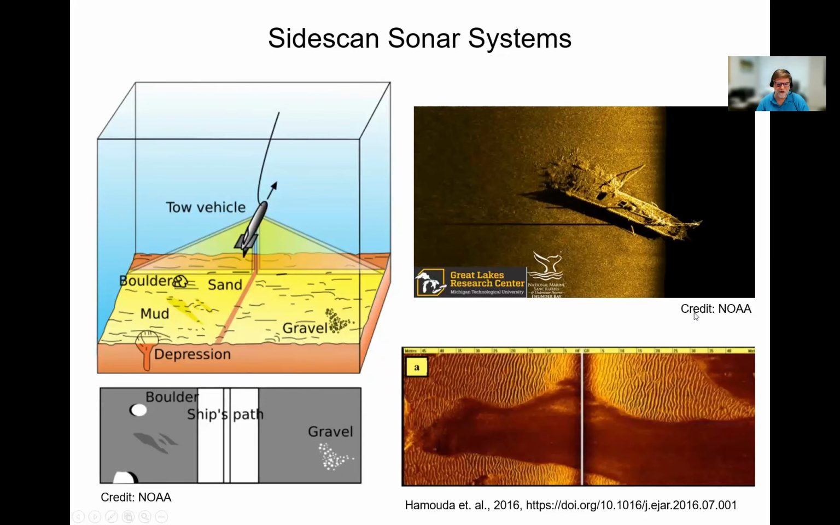So Sidescan sonar, if you look on the left-hand side of the panel, basically sends out acoustic energy to both sides of the towfish, and depending on whether the bottom is rough or smooth, more or less energy comes back. In areas like a boulder, you get high energy coming back because it's a hard surface. If you look at the bottom, here's what the recording would look like. You also get a shadow, which allows you to calculate how tall the boulder is. That shadow is the area that is not insonified by the Sidescan sonar.